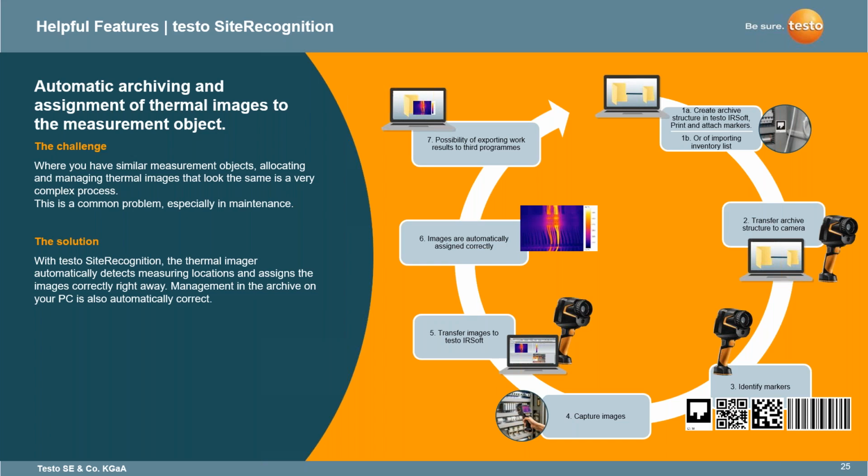This will all be done for you with the site recognition feature. Once you're done capturing the images, you transfer it all back to IRSoft, and then it will download everything into IRSoft, and then you can go through your whole processing along with the real image, do your post-processing with IRSoft, and have it all in order so that you know your inspection path where you're going in.